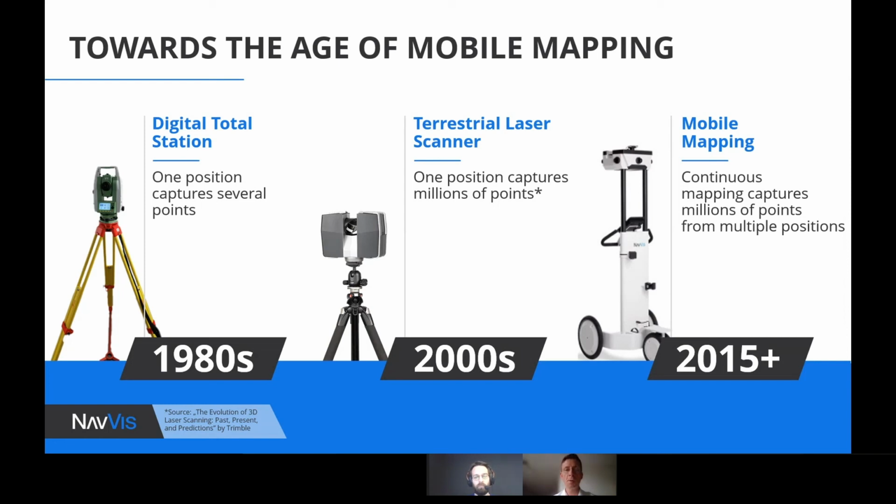These devices are usually referred to as terrestrial laser scanners, or TLS. This is the most common type of device that people think about when they think of 3D scanning. The limitation of this type of device is that even though you're measuring lots of points, you're still measuring these points from fixed locations. Therefore, there is a low agility and low efficiency in the speed at which you can scan things.